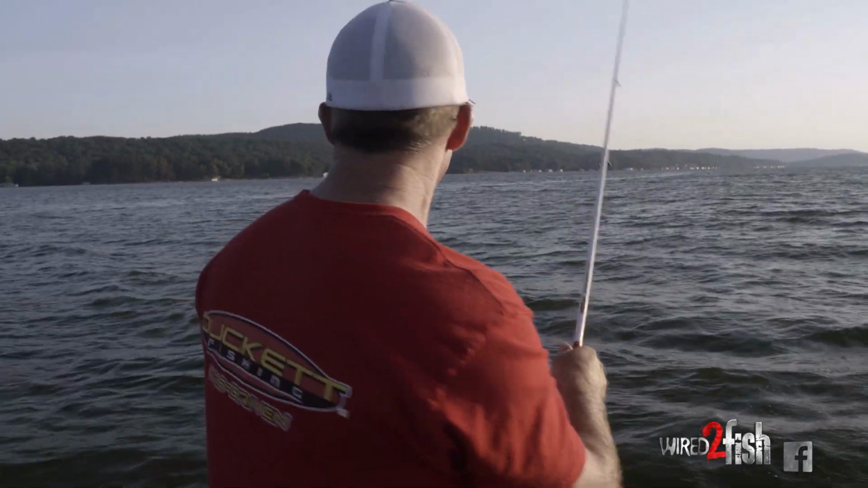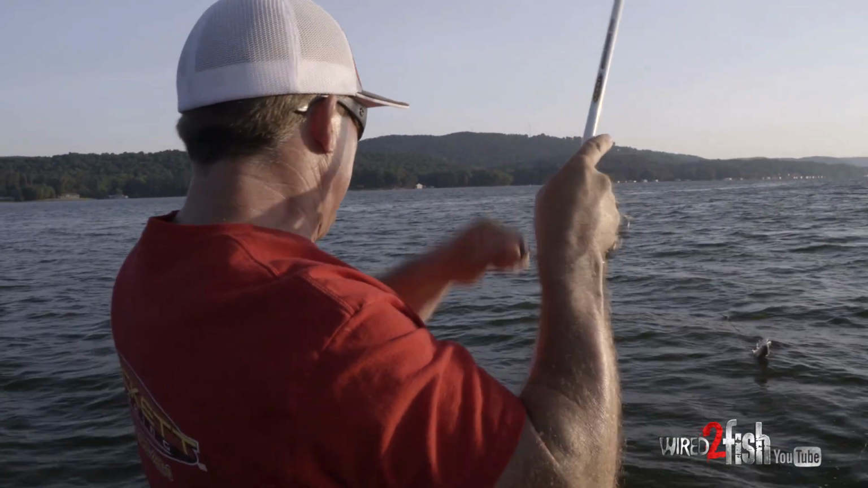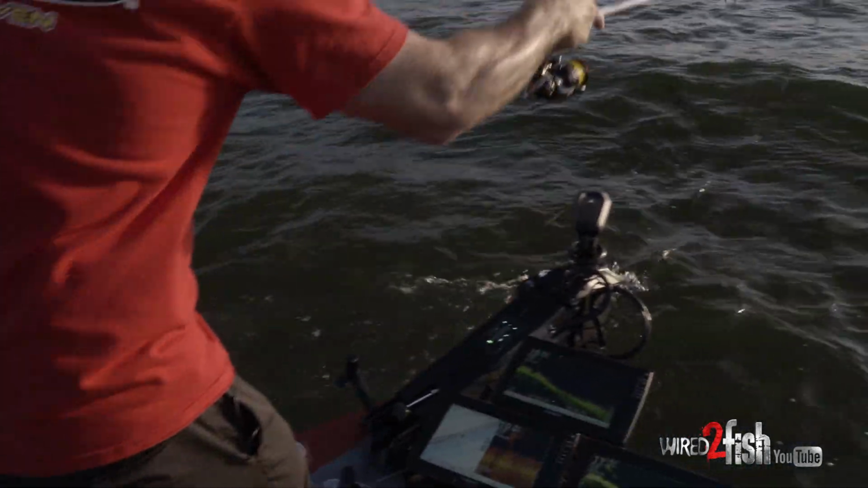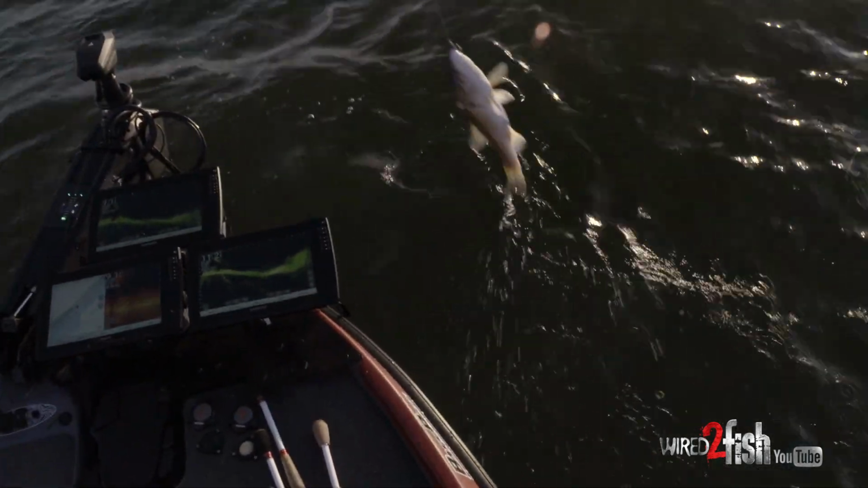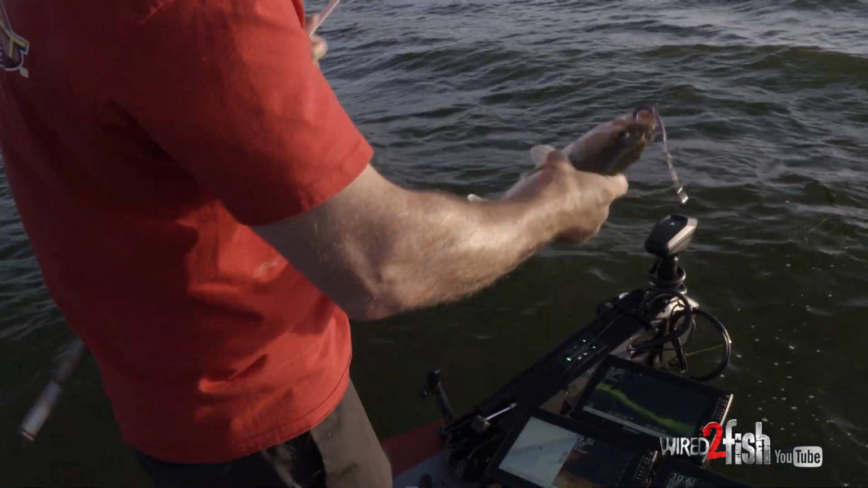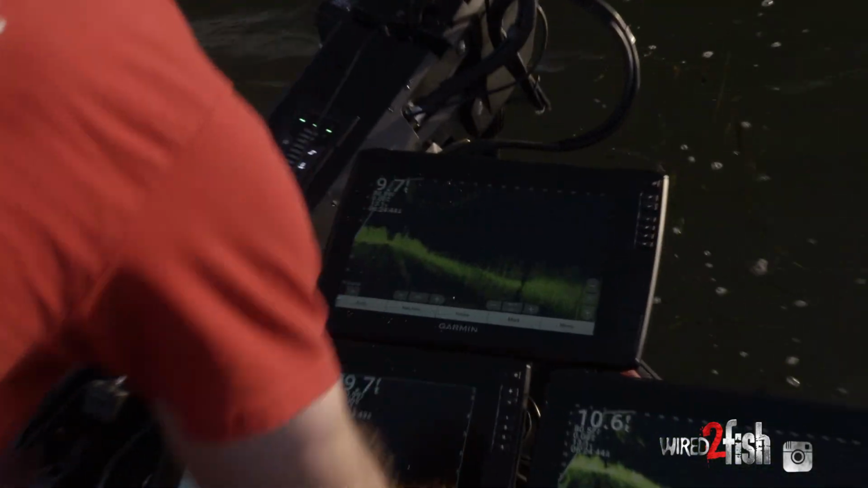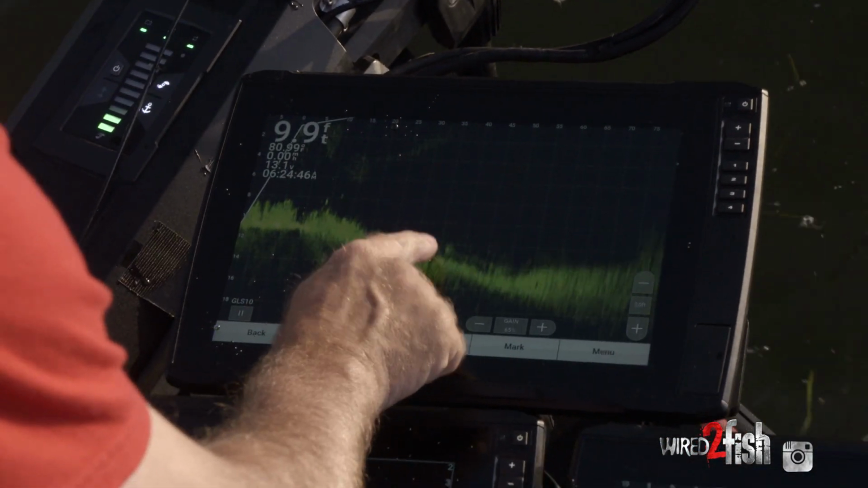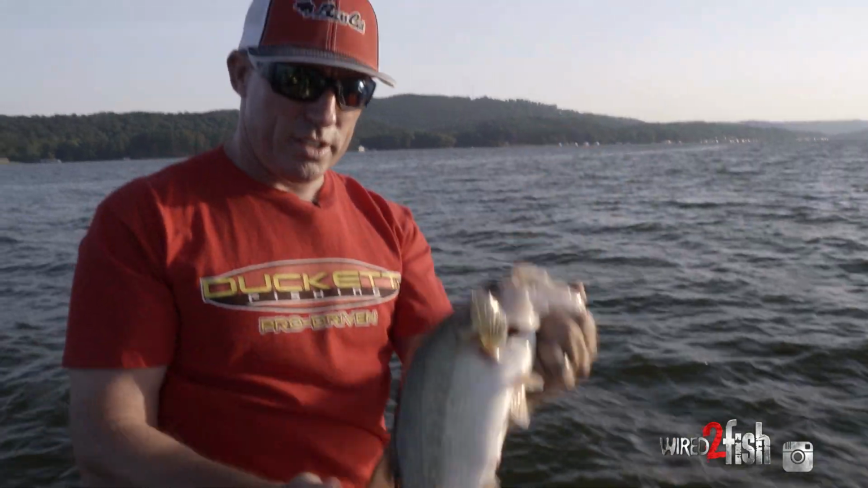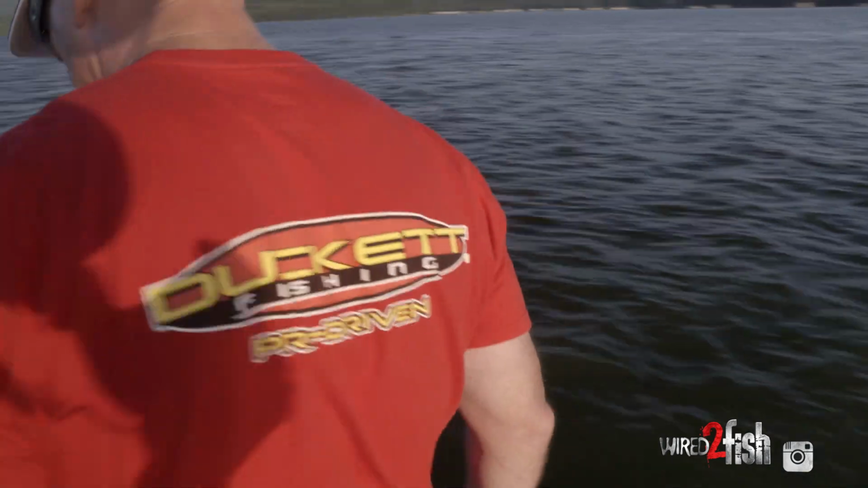There he is. Isn't that crazy how you can see them down there like that? Nice chunky Guntersville bass. Look at that. Now I want you to see this. Pan back and forth, there they are right there. That's where he came from. Nice little solid fish. Not a big fish, but look at, he's really good and healthy. Let him go here.